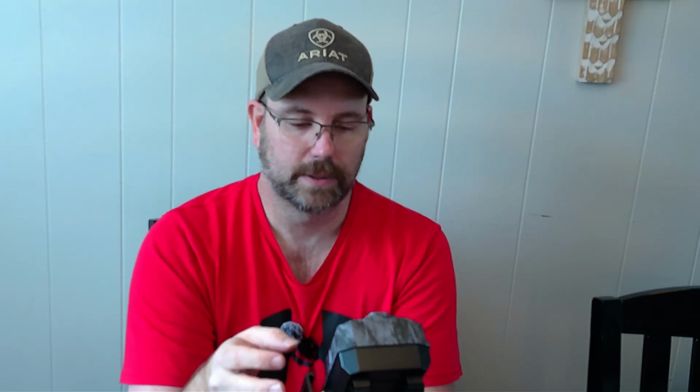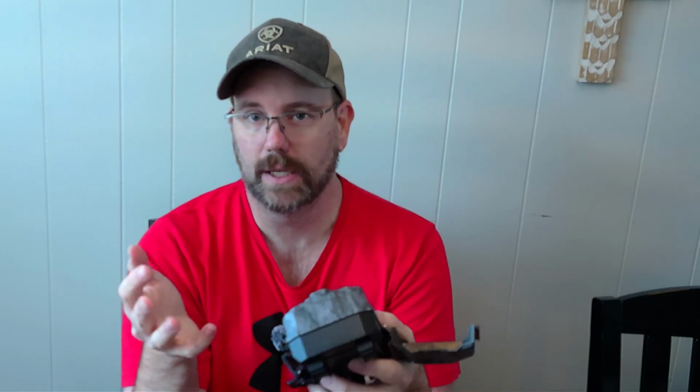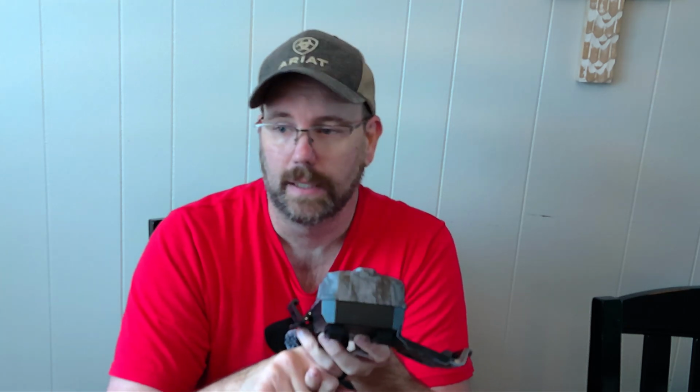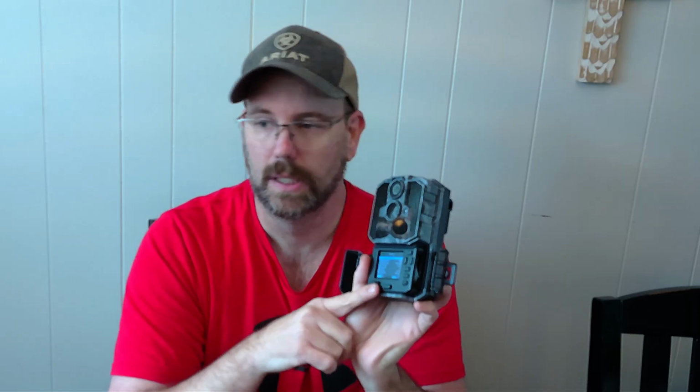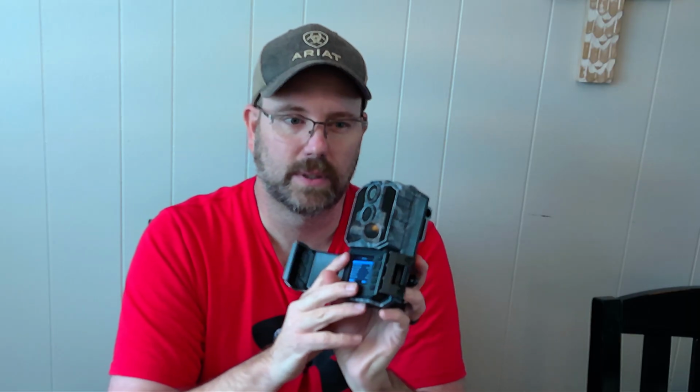Once you do get into the menu, you have a couple different modes. You can do photo mode, video mode, or a photo and video mode. I'm going to try them out in photo mode and in photo and video combined, and in a couple different locations. I'm going to put this over at a family farm first. There's a lot of does over there. We don't really hunt over there.